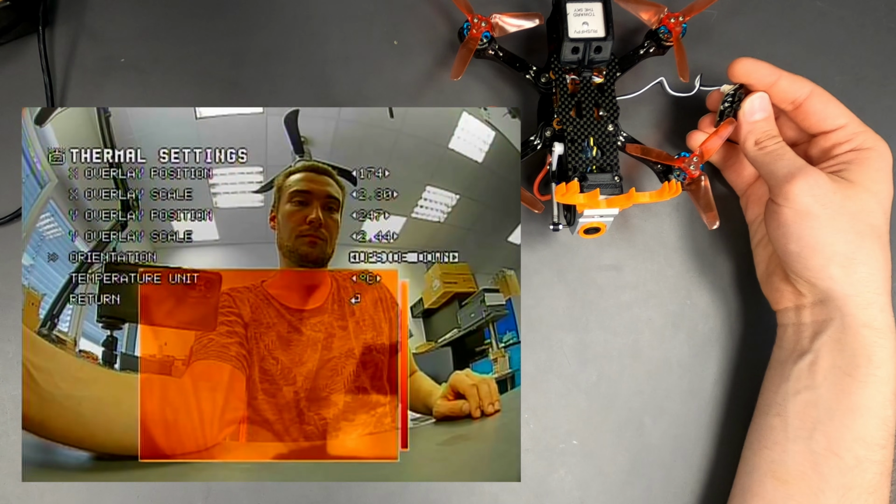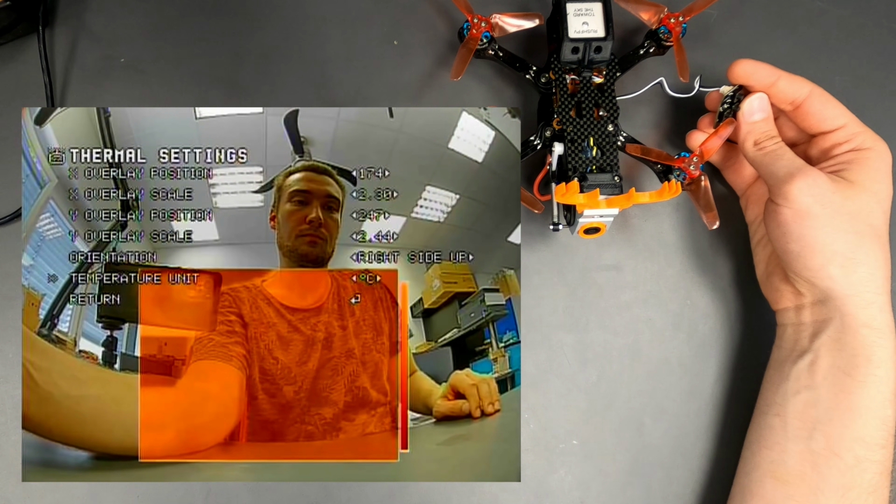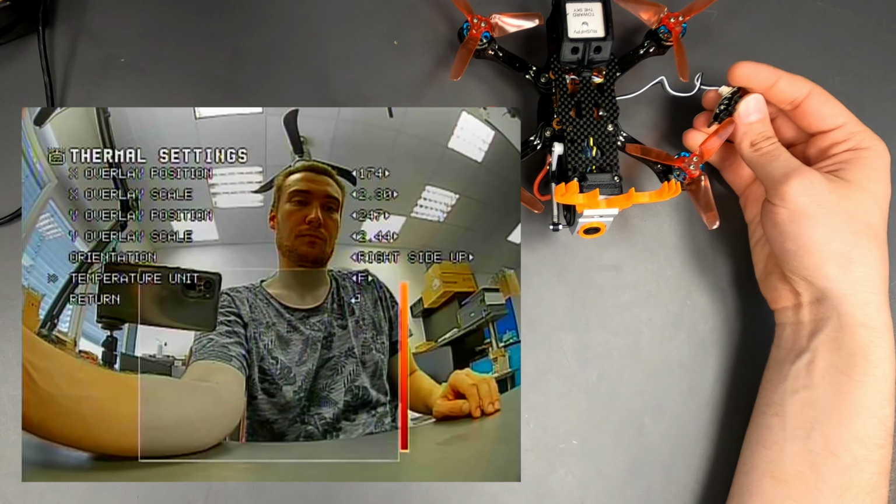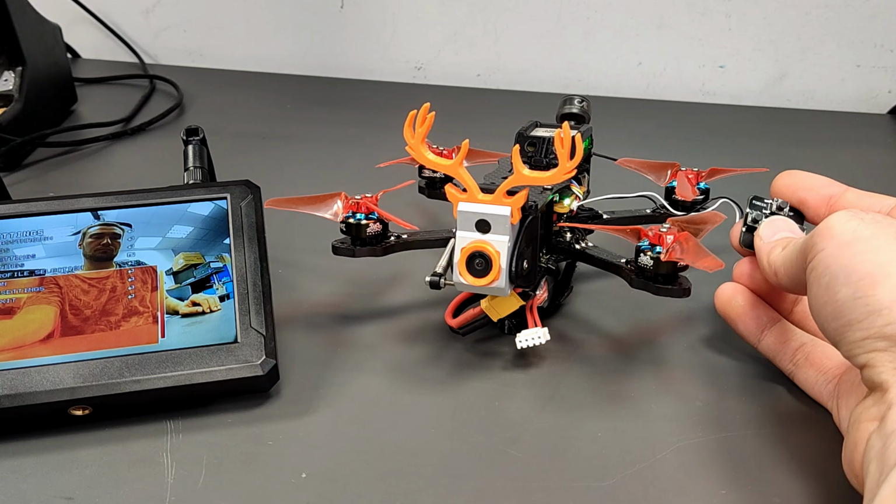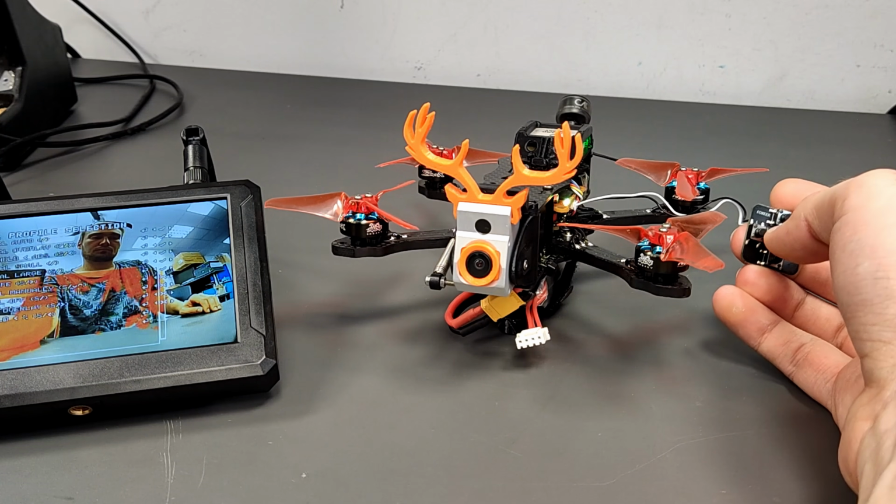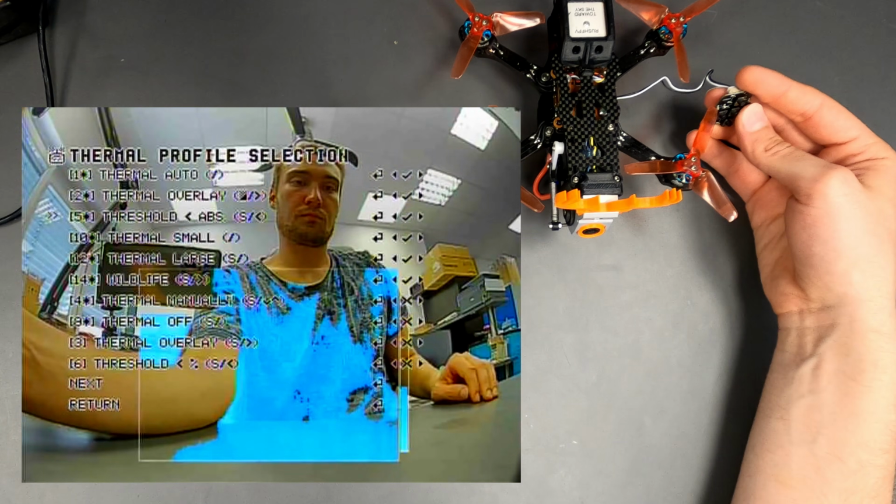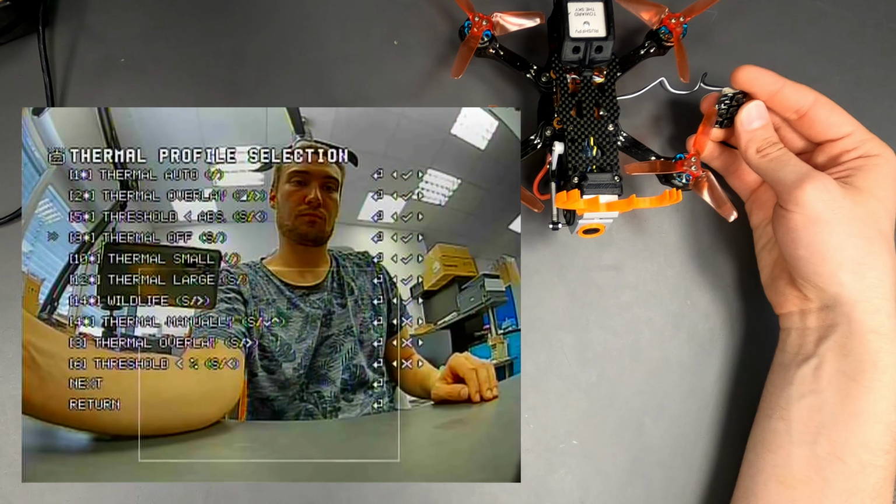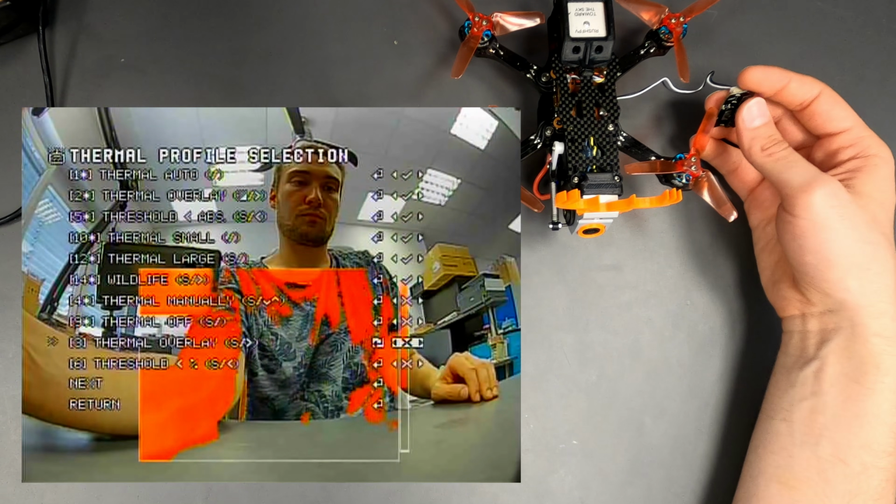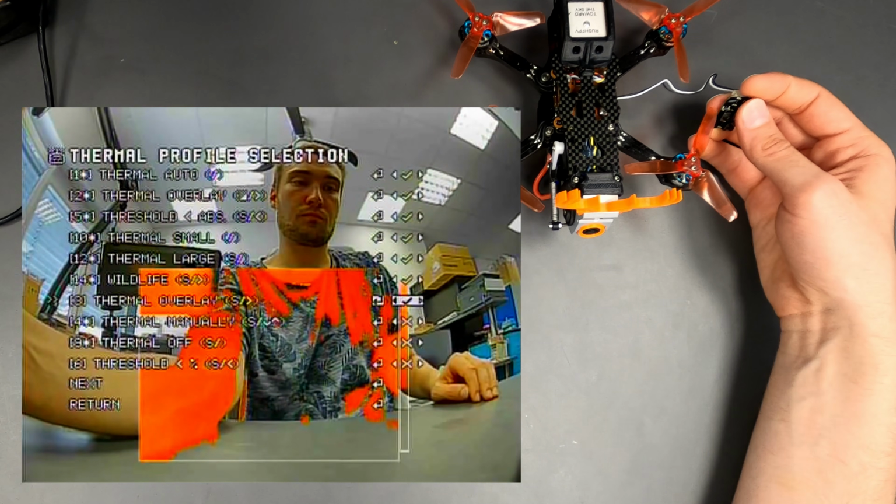You can also flip the thermal image and change the temperature unit to degrees Fahrenheit or Kelvin. In the thermal profile selection, you can enable and disable the selected thermal profiles by pressing left or right. Favorites and enabled profiles are sorted and displayed.